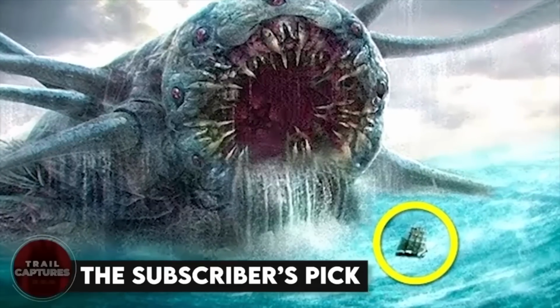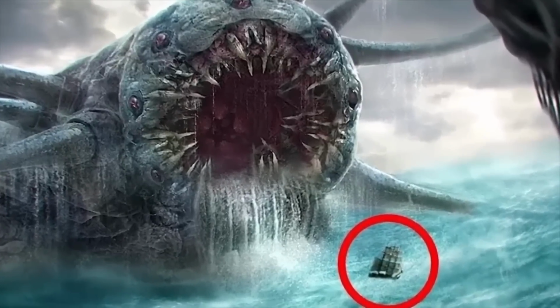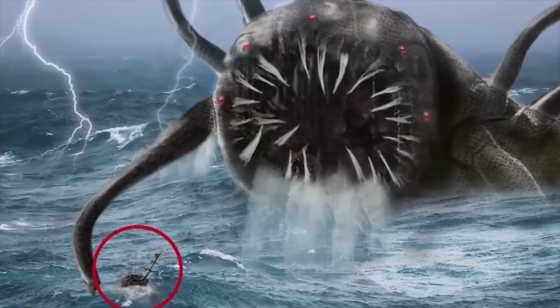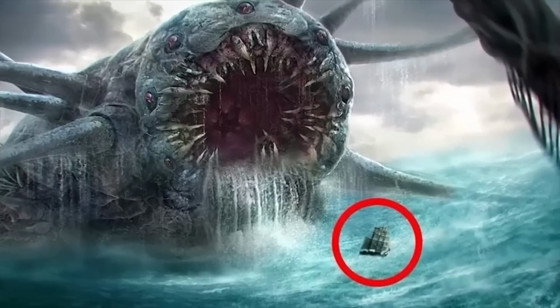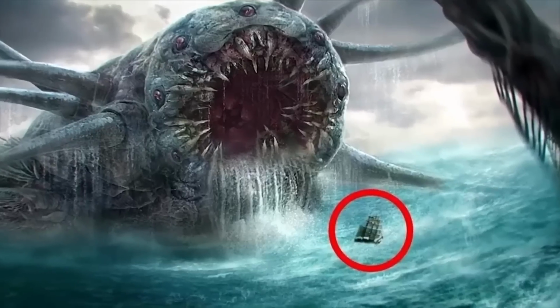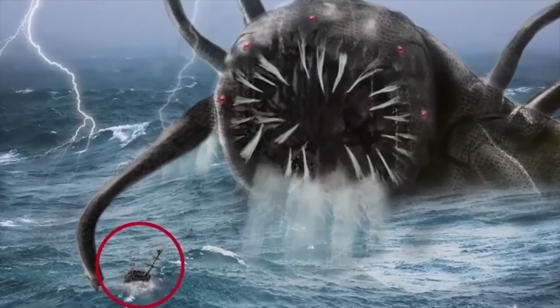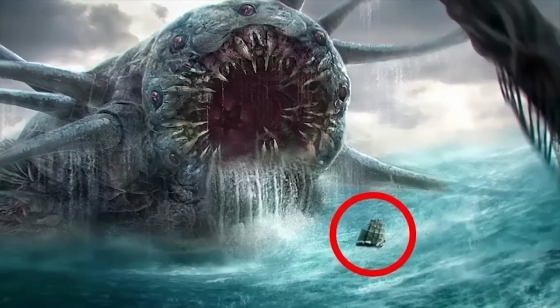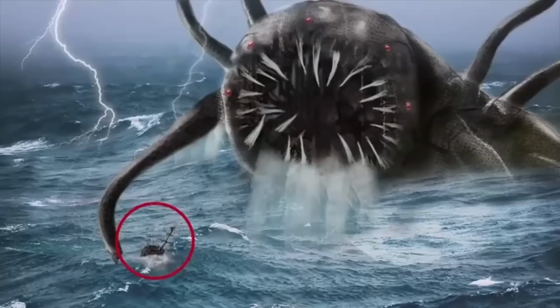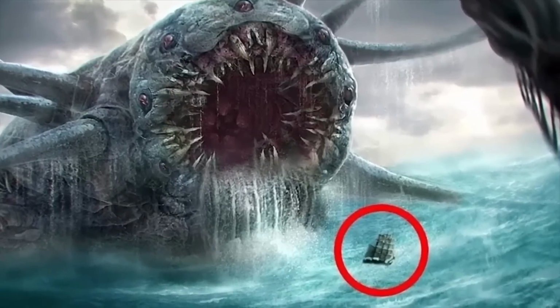The subscriber's pick. This image shows a huge predator of the world of water, with its weird, horrifying mask and tentacles showing. We also see a boat nearby for comparison, which shows how big the creature is. But no matter how creepy this may look, it's not real. Instead, it is an image created through Photoshop. Still, with the ocean being only 3% discovered, who knows? Maybe this might be real too. What do you guys think about it?